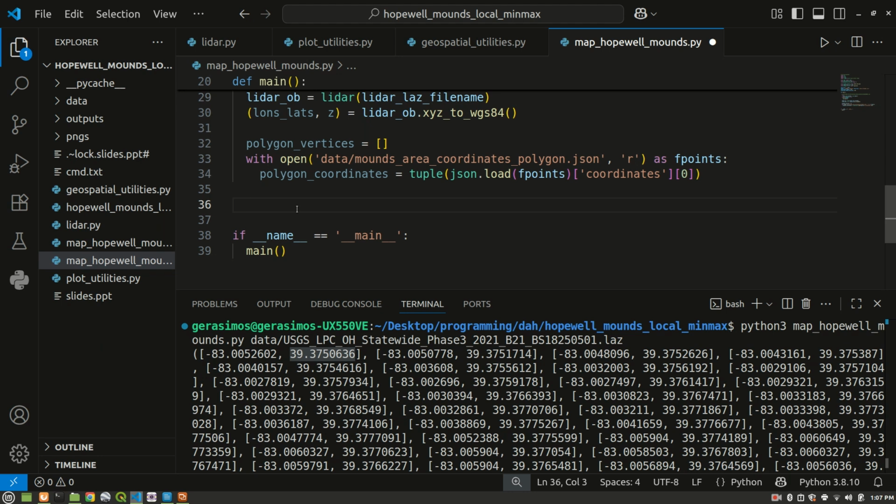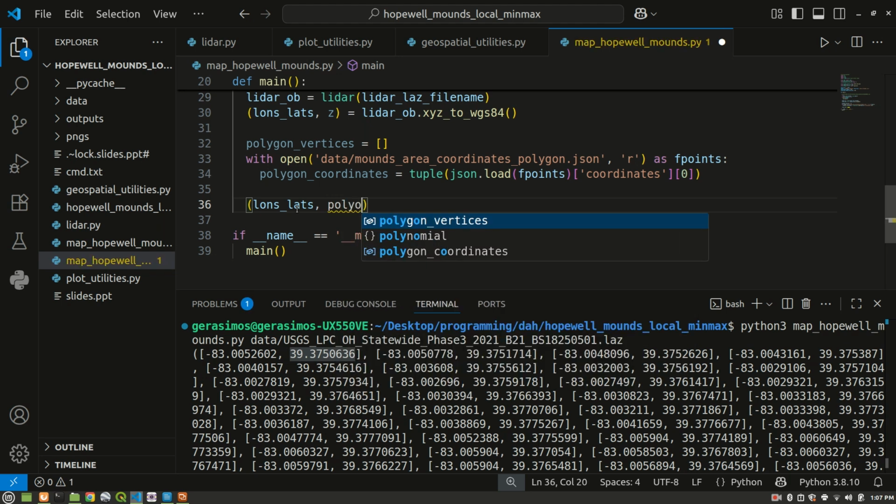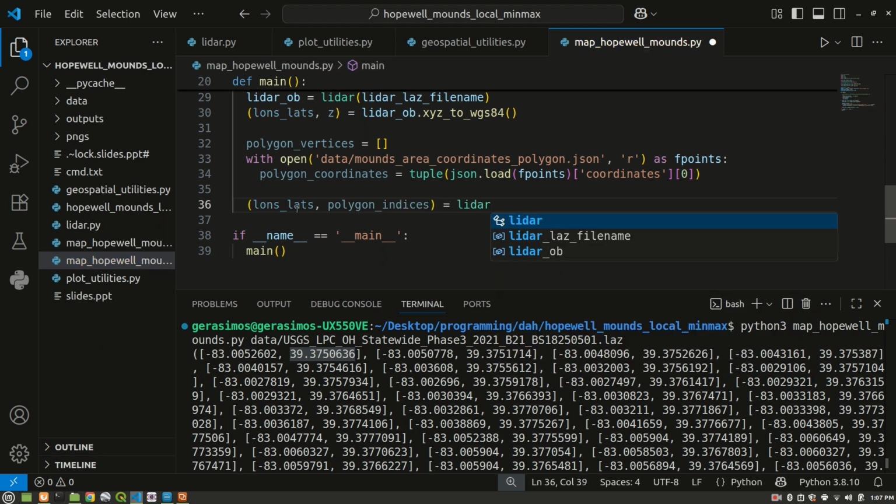The next thing that we're going to want to do is use this polygon to filter our latitudes and longitudes. So we can say lons lats and polygon indices, and we're going to call another method from our Lidar class.